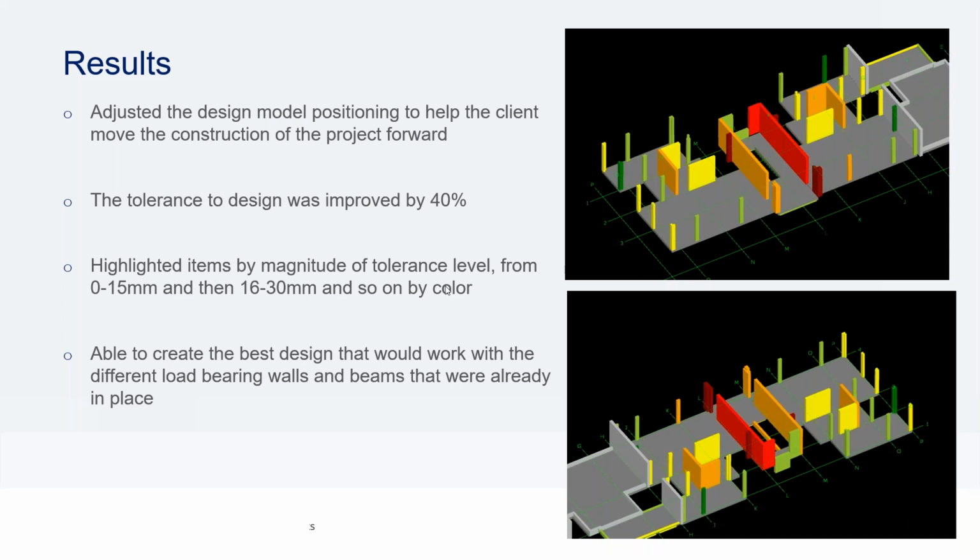So what came out of this is that we now had an adjusted design model with new grid line positions and new floor levels. So now the project could move forward. They had a base to work from to move the project forward.